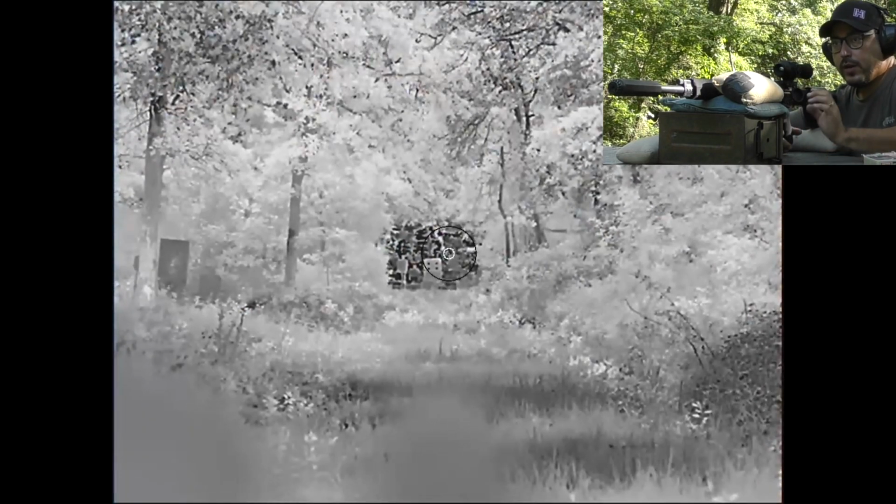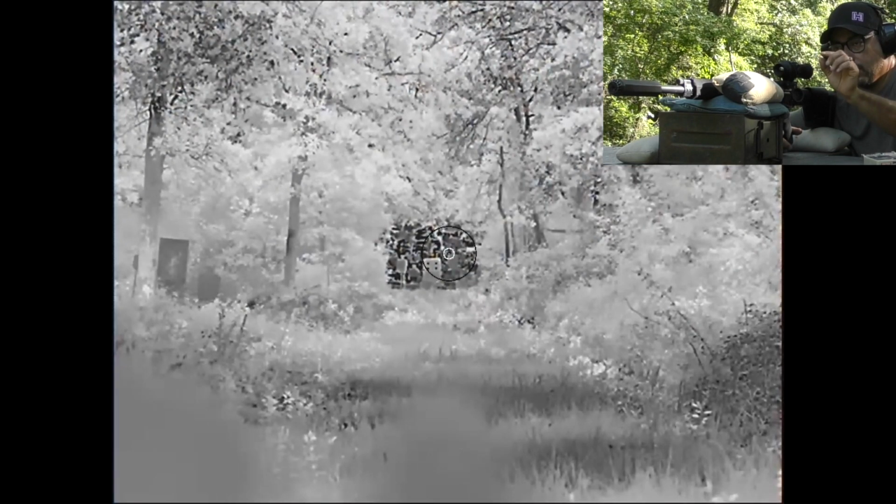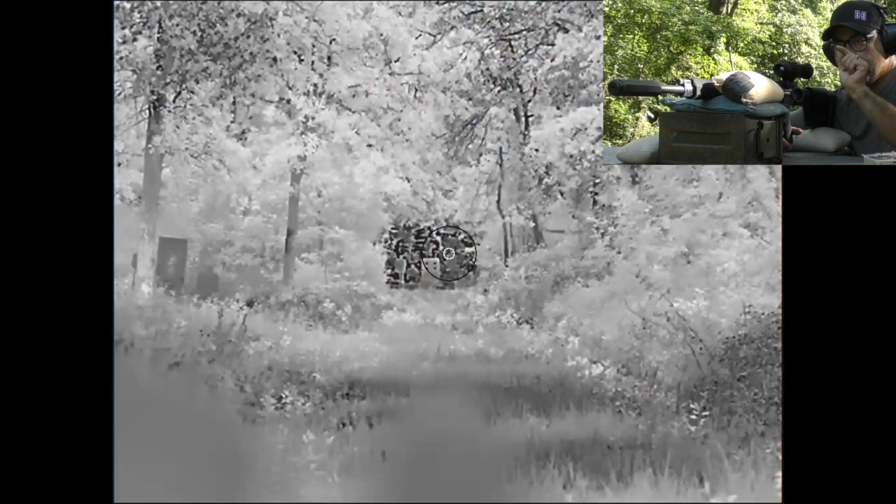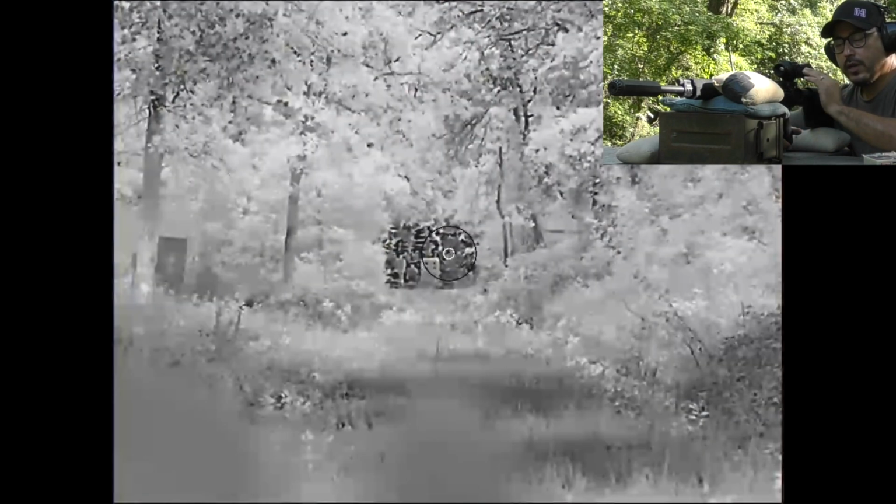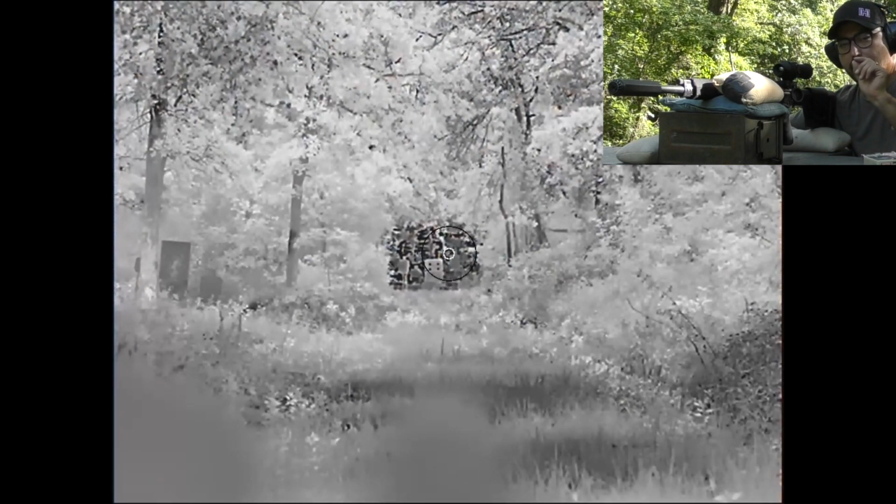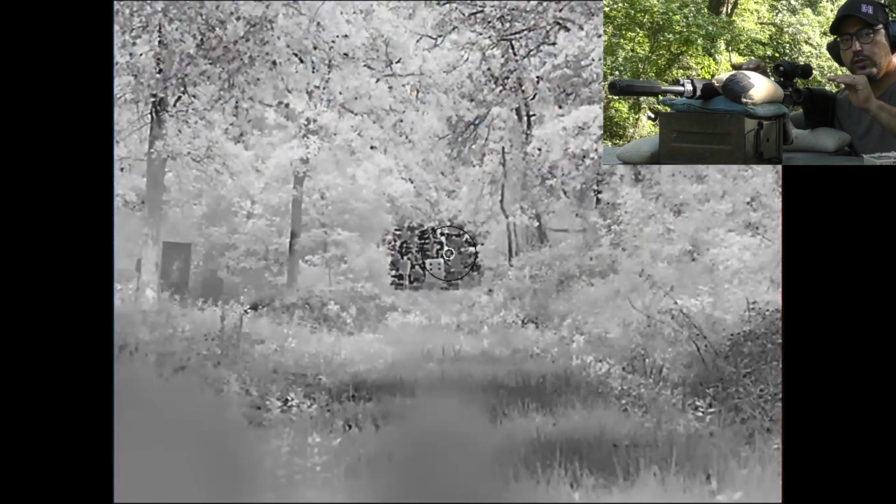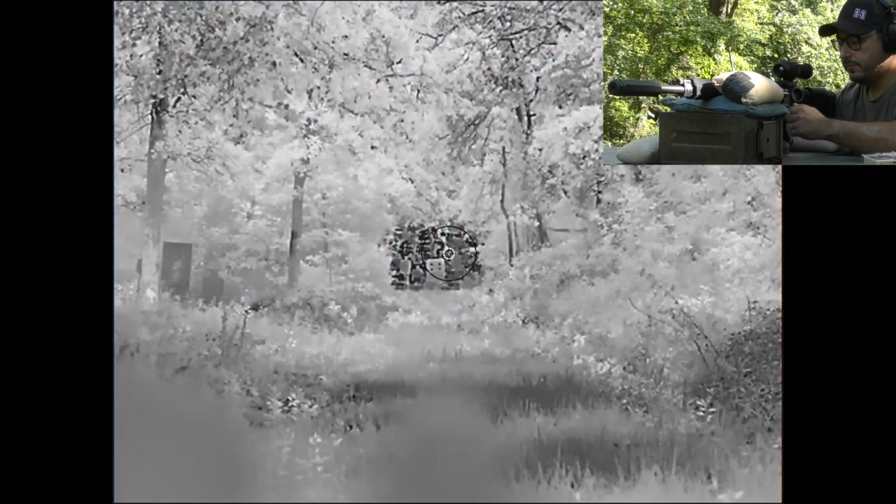Alright, and then I have a reticle that has 2 circles, a large circle, a smaller interior for finer work, and then a very, very fine dot in the very center of those 2 circles. So again, the field of view is very wide. The magnification is only 1.5 times. So I'm using the finest reticle that I can find on this scope to shoot at the base magnification at 100 yards. We're going to send 5 shots down.